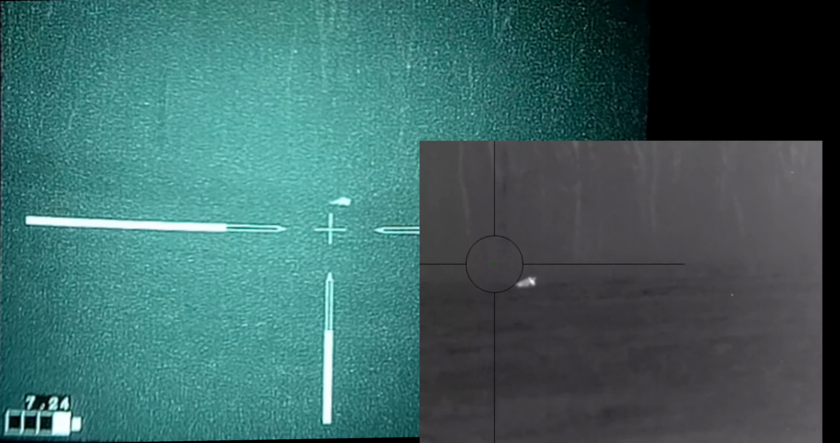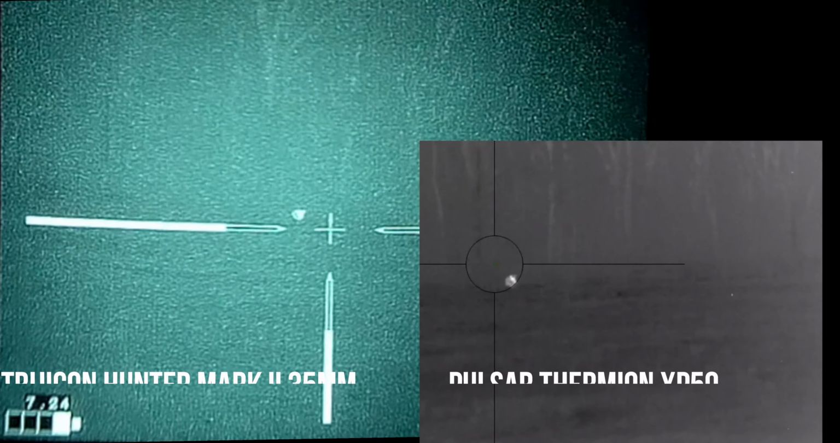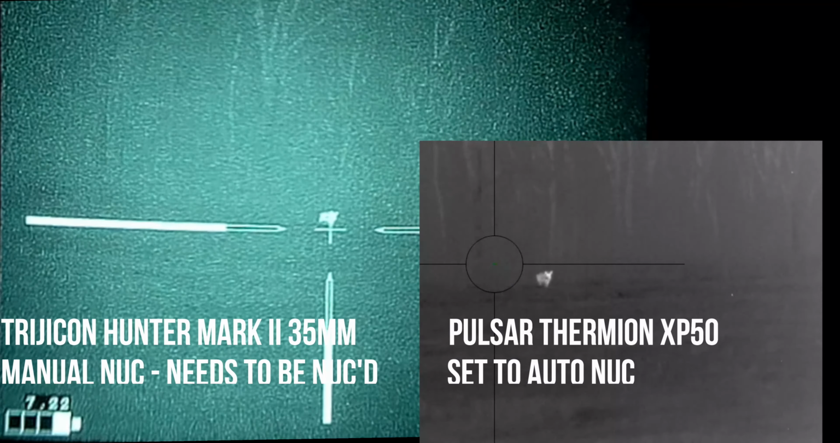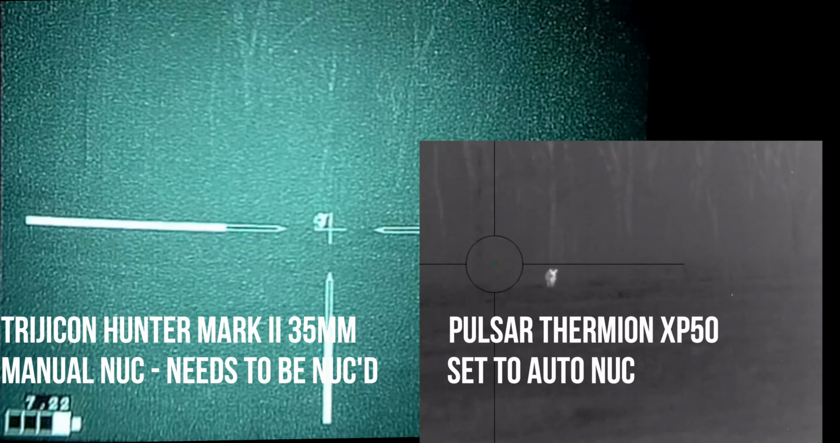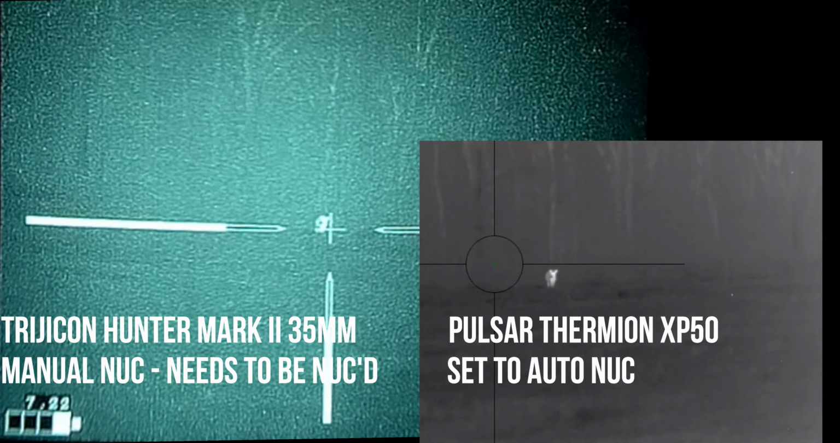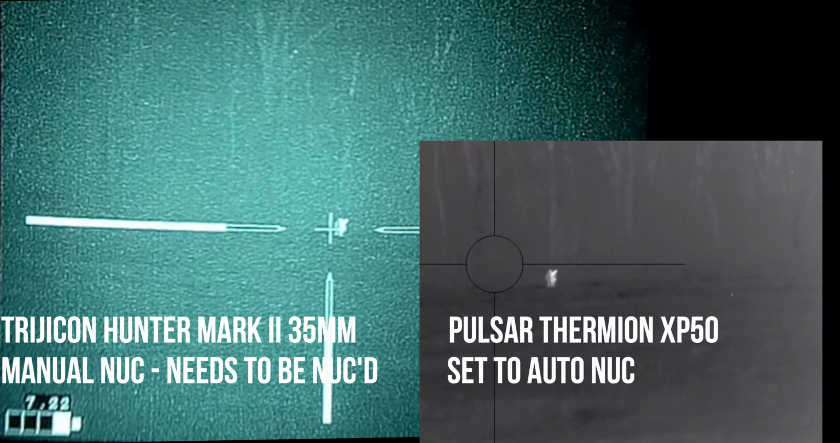Now, here in a second, we're going to have my Pulsar Thermion XP50 get screened in on this bottom right-hand side. I've got this Thermion set to auto nuke, because it's set up on a tripod and nobody is actually shooting through the Thermion. And so that's why the hog's going to go out of the image here in a little bit.